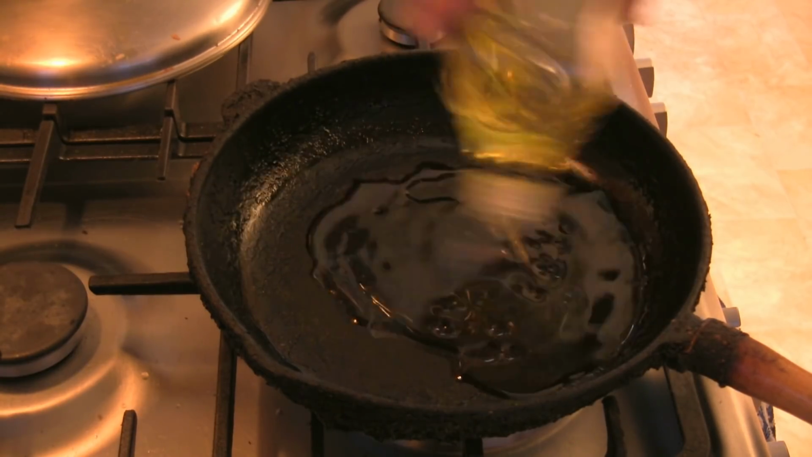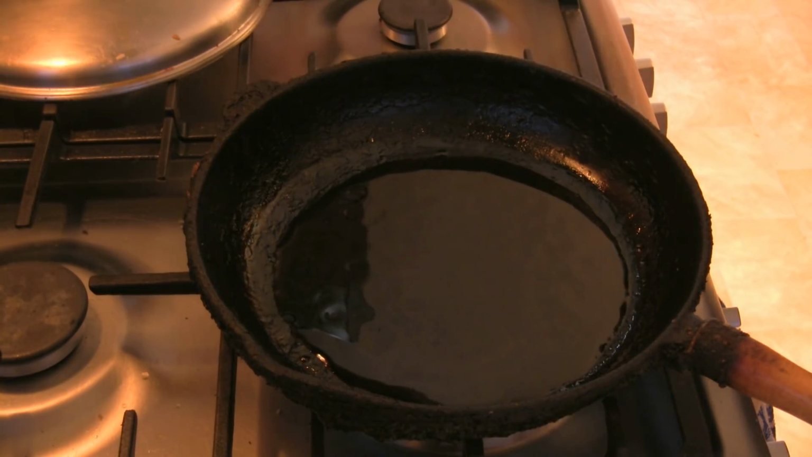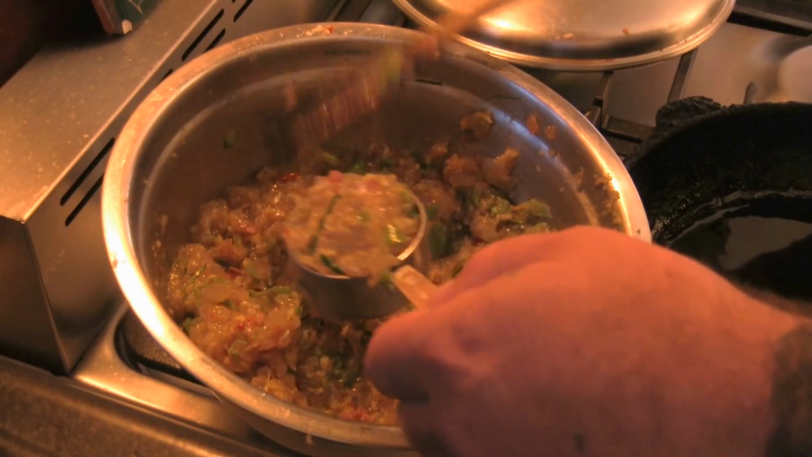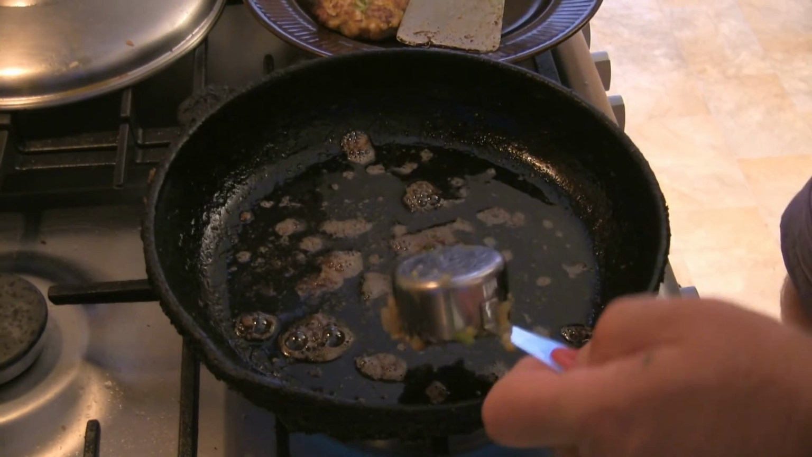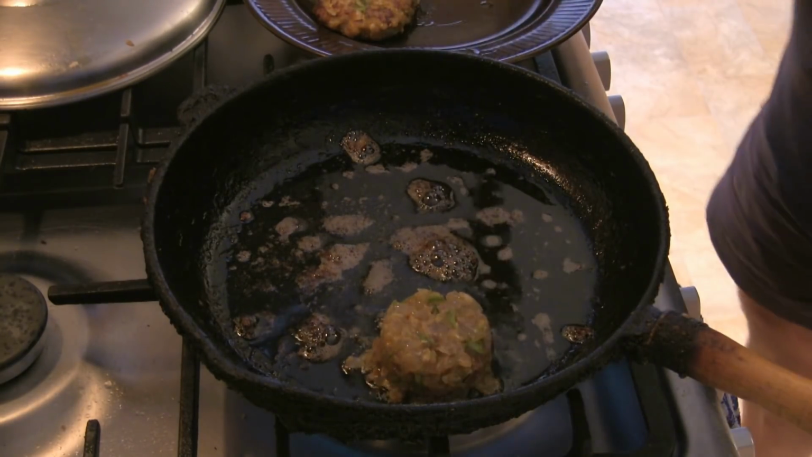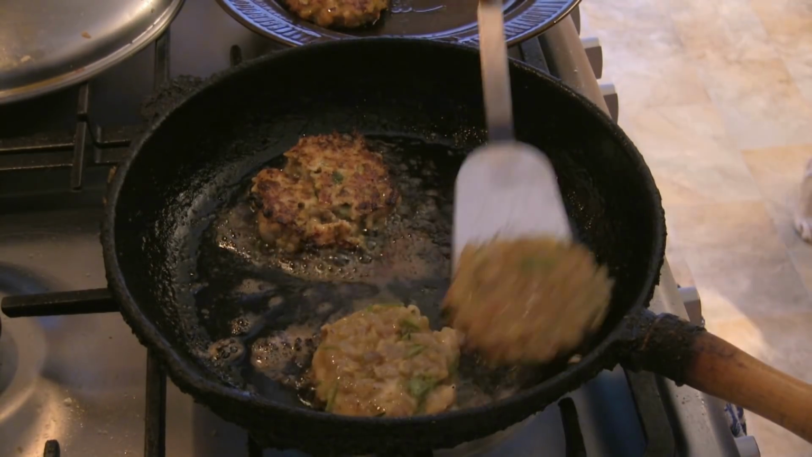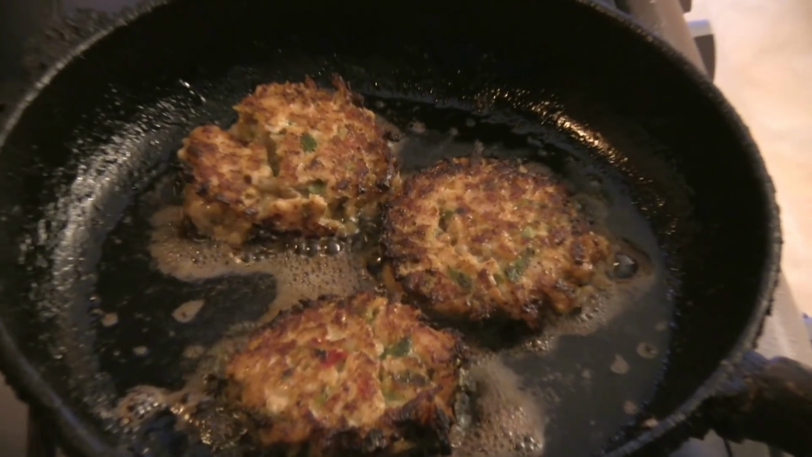Now it's time to cook our fish cakes. Preheat a fry pan and add a good drizzle of olive oil. Using a 1/4 cup measure, scoop out the fish cake mixture. With the fry pan preheated on a medium-low heat, add the fish cake and then flatten down with a spatula. Cook for about 2 to 3 minutes each side until golden brown.